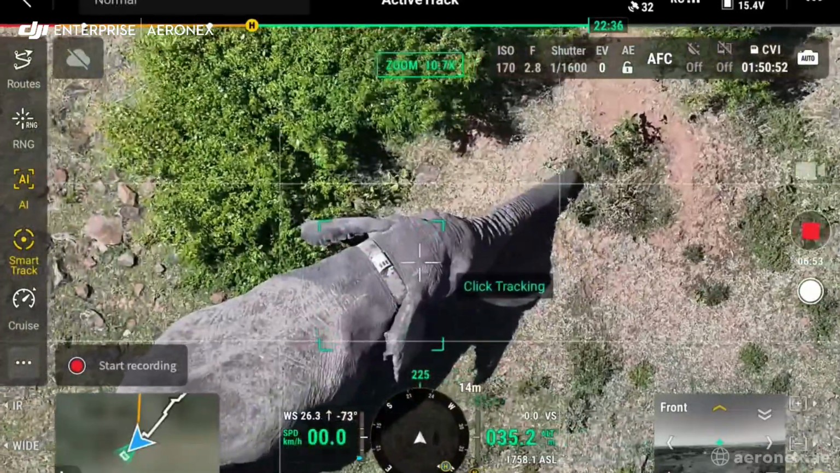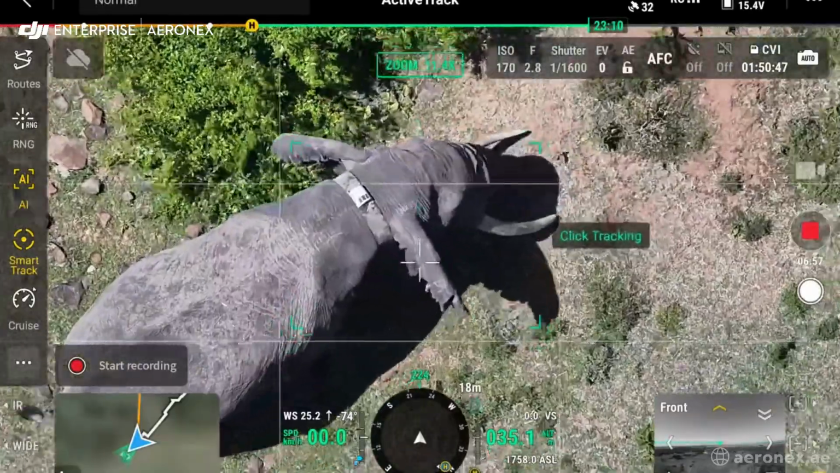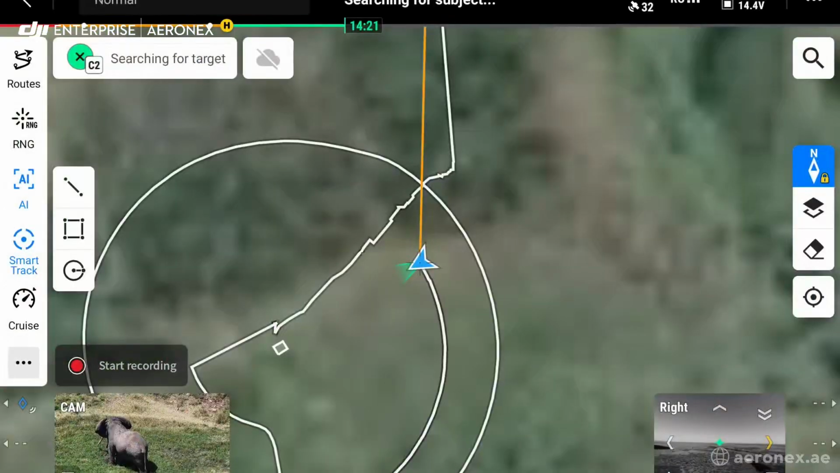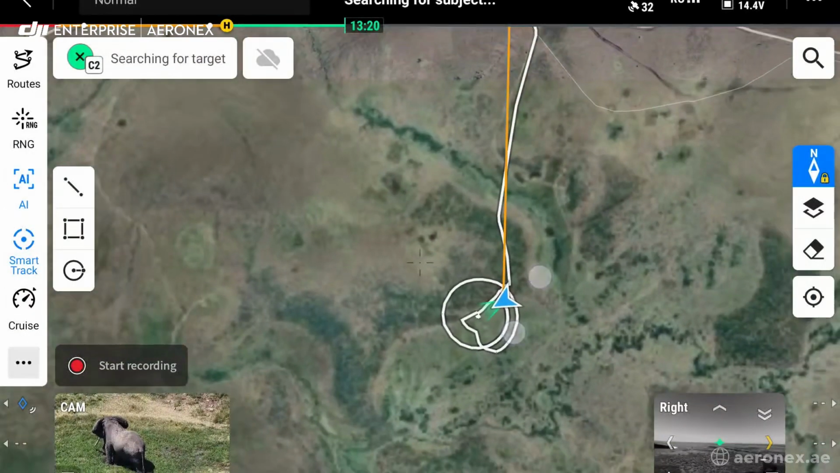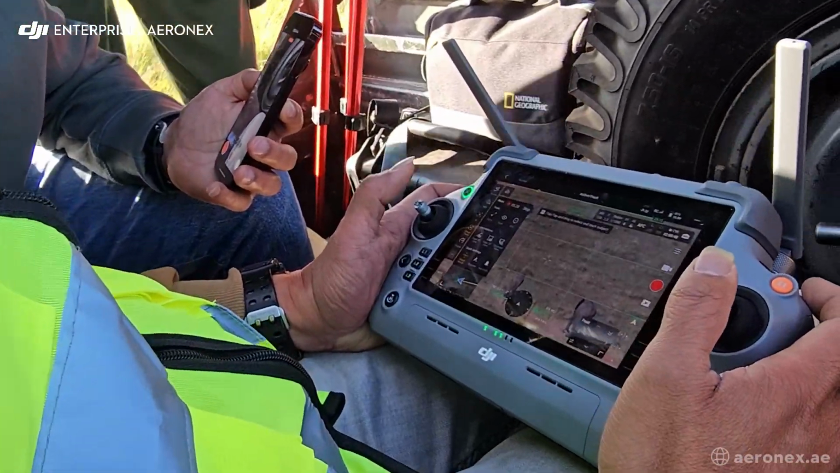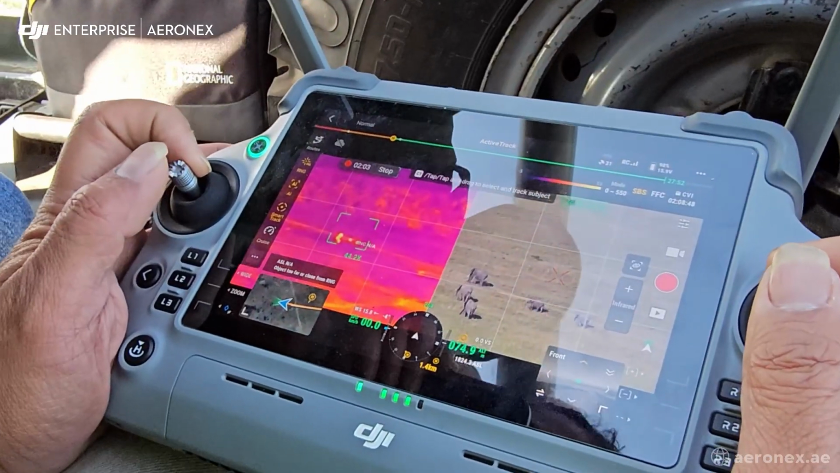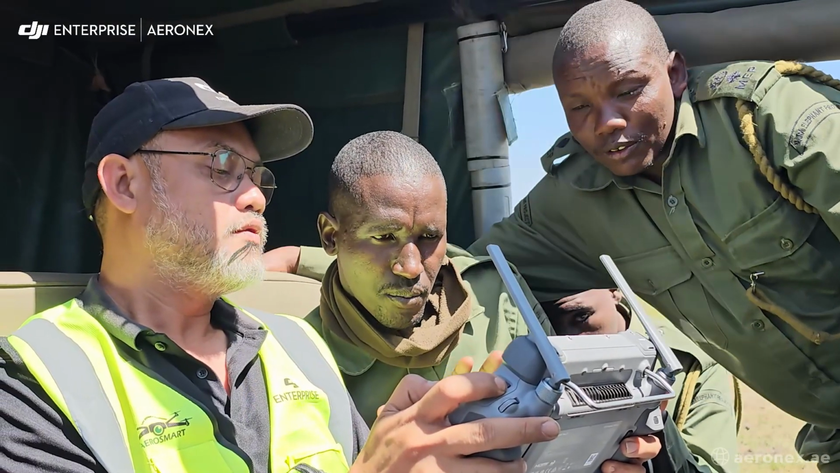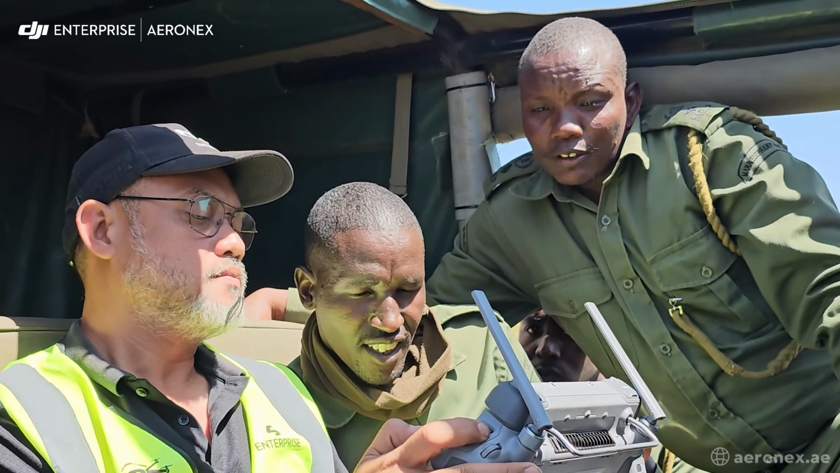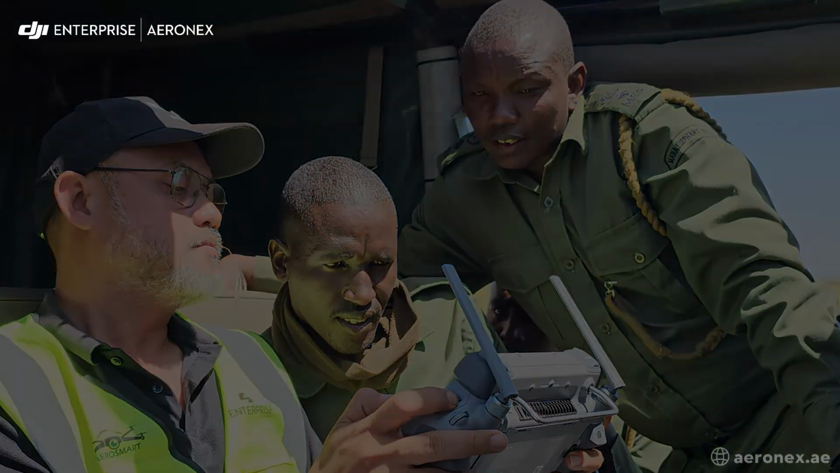Using the high-resolution zoom camera, we were able to inspect the elephant's GPS collar remotely, ensuring it was still operational and tracking accurately. We also checked the thermal view, allowing us to detect the elephant's heat signatures, even through thick vegetation or in low-light conditions. No injury on the right, and the left part is good. Very good, very clean, and very clear. No injury at all. Front side, no injuries, very clean.